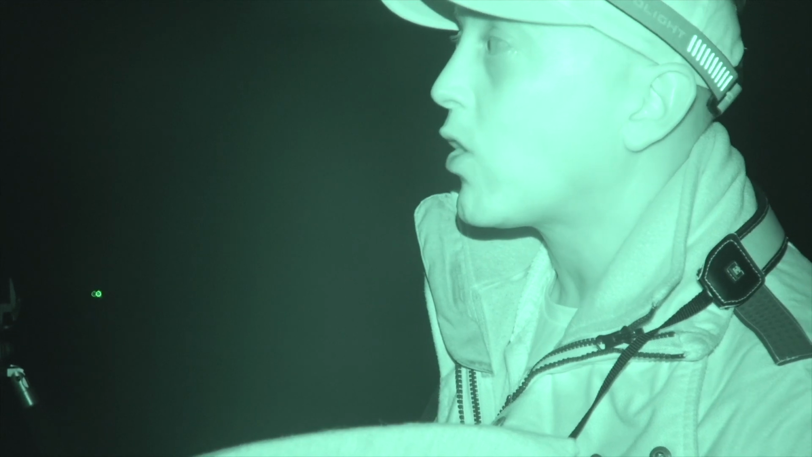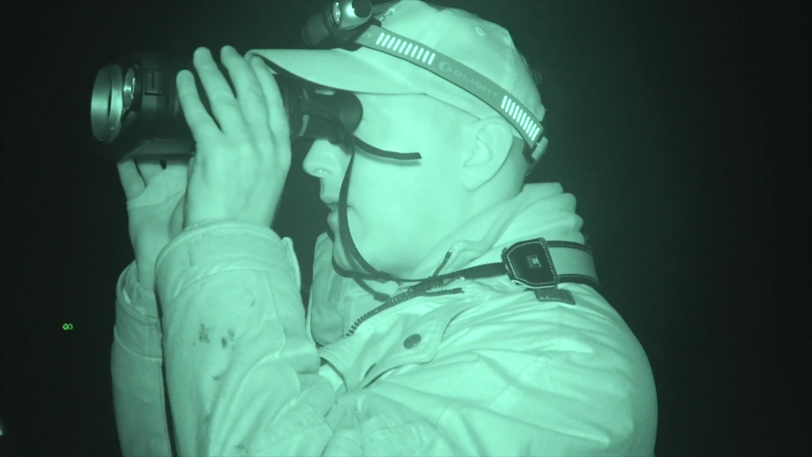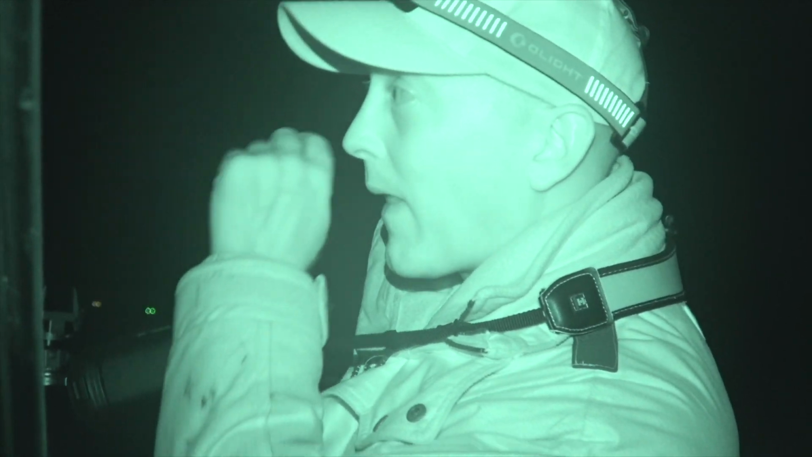They're quite some way off though. I have to get the electronic call out, give it a blast, because the wind's coming this way and it's dead strong, so they might not hear it. They're a good 400 yards maybe. But they're right where he said they'd be.